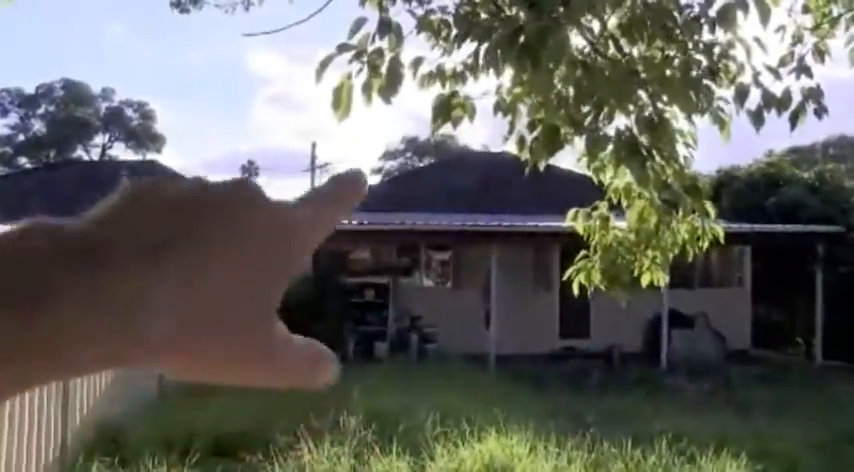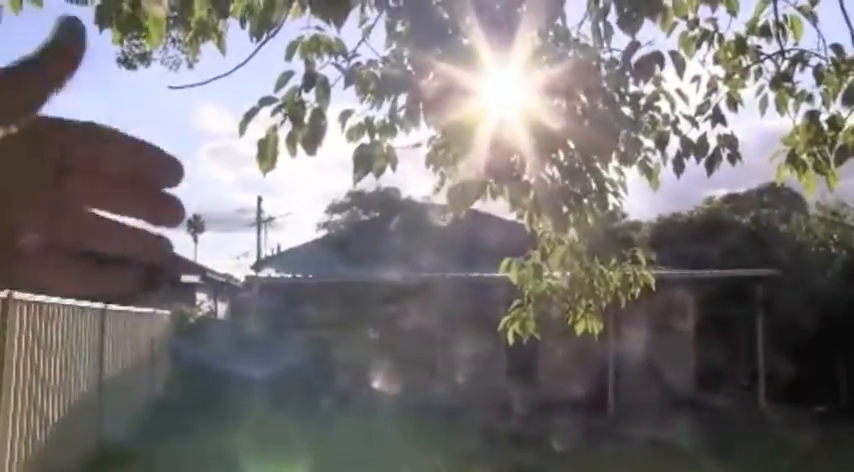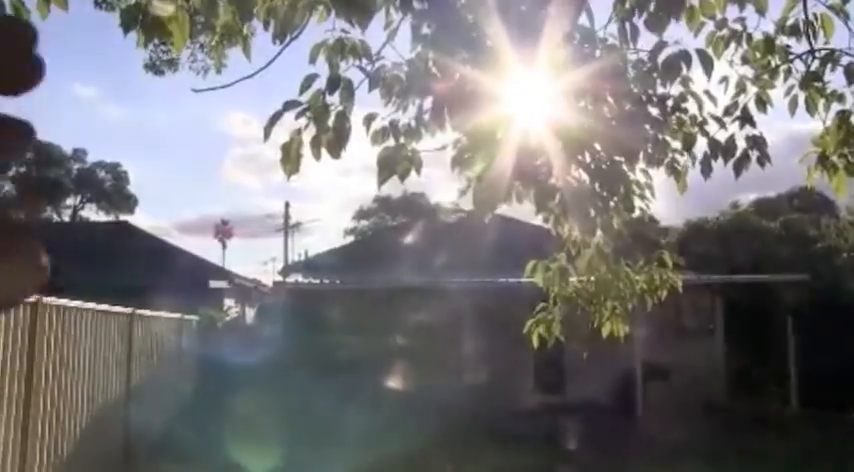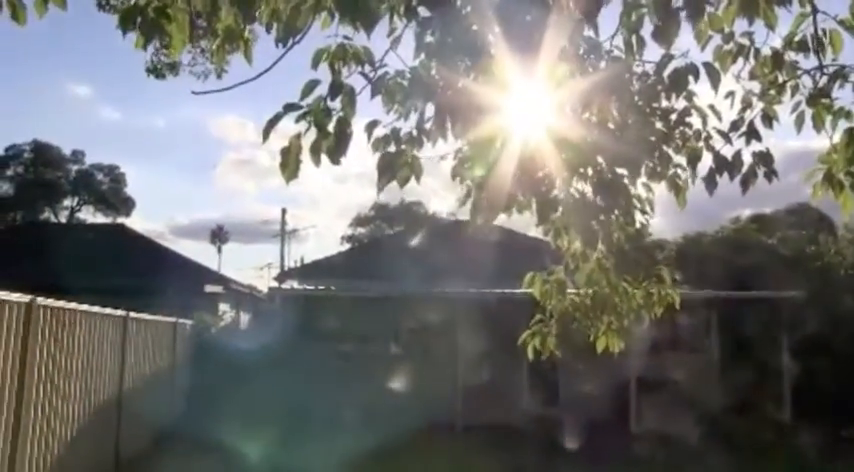Looking back at the dwelling, we've got the pitched roof detail. It is a concrete tiled roof, and the skillion roof to the rear. The pitched roof does not have a rotary extraction fan or whirlybird fitted to the roof. Really prudent to consider one of those whirlybirds. You get a lot of humidity that accumulates within the roof void. A whirlybird allows for that humidity to rise out to the upper atmosphere.